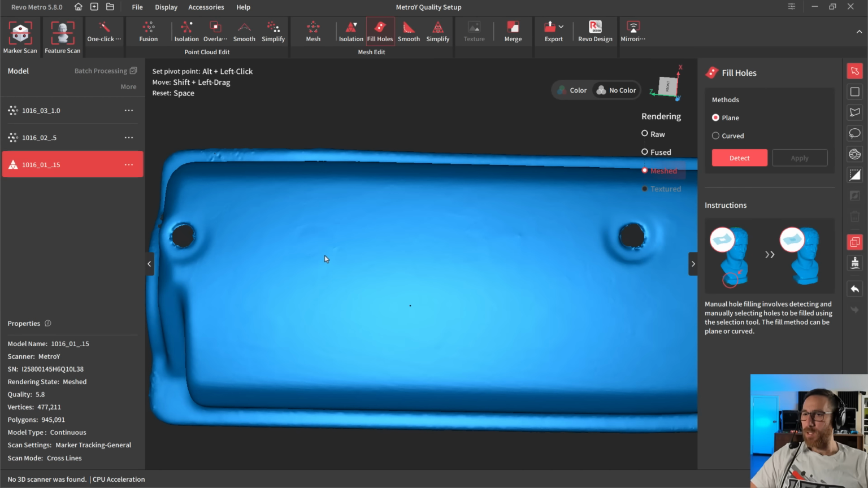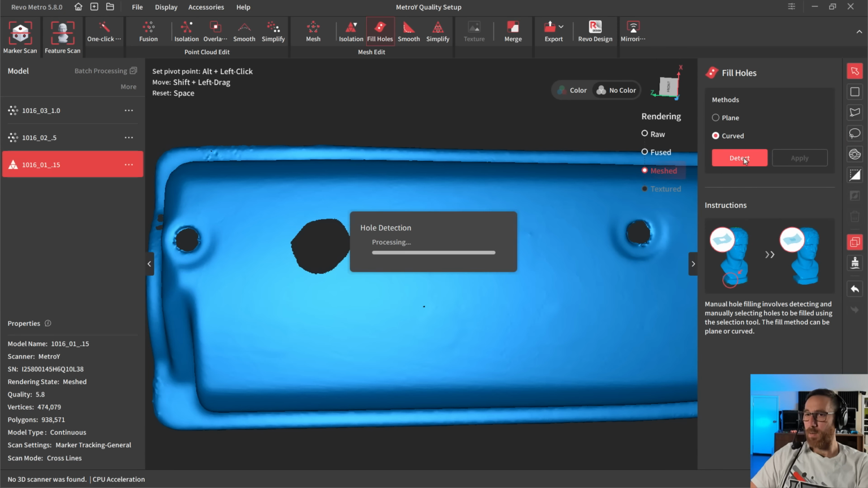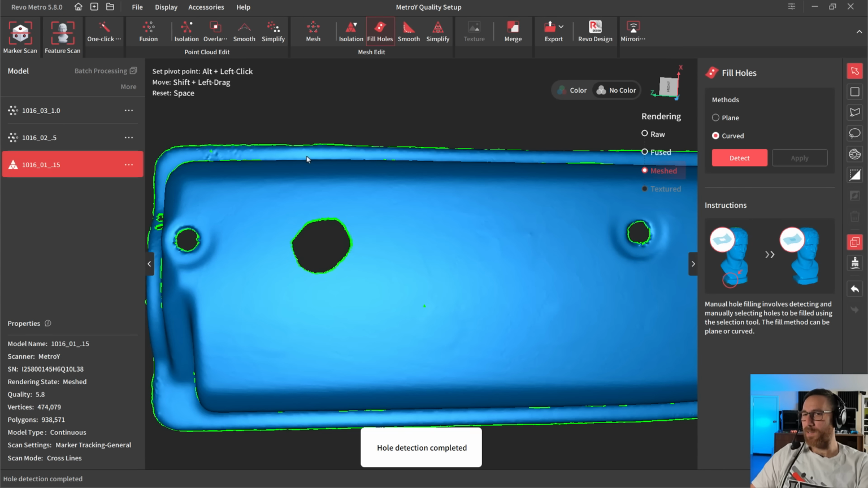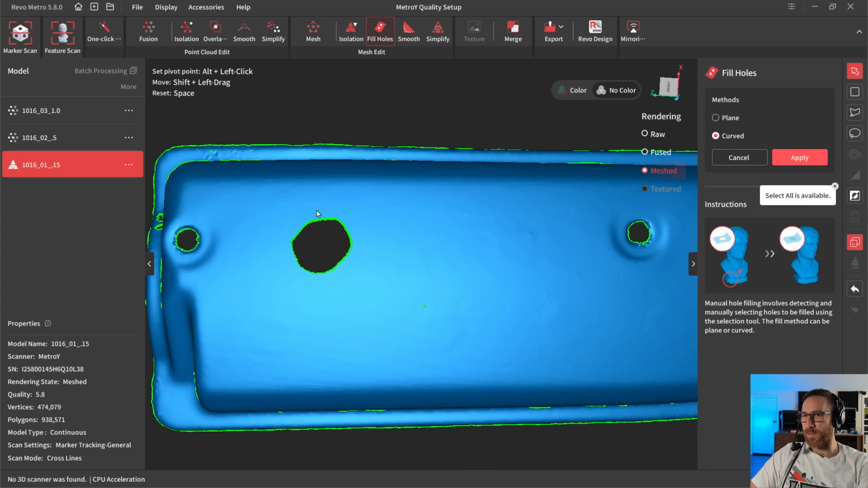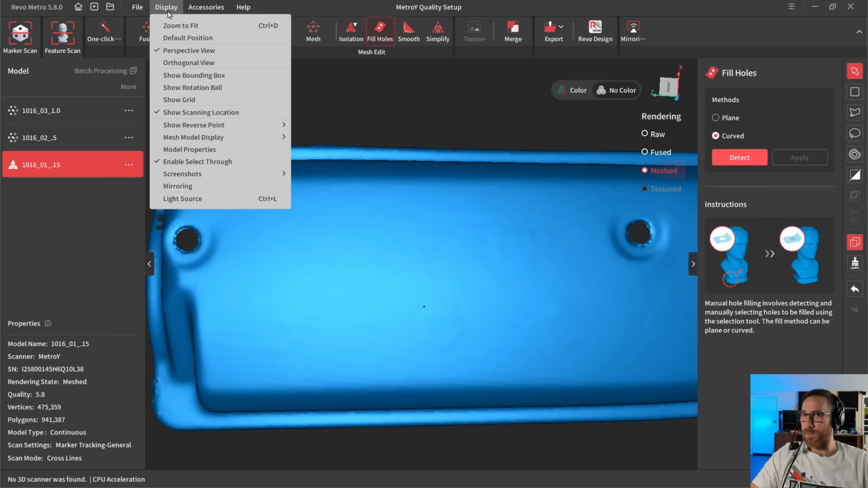But if you did use that marker removal, or if you want to clean up where these markers are, we can go into the mesh and select and hit delete or click the trash can icon, get rid of that. And then for the filling, we want to use a curved method because this part isn't completely flat. We're going to detect the holes. It's going to process this, and there are a bunch of little holes around the side. But we want to select the hole we want and select apply. Generally, I don't do select all, but if you have a part with a bunch of little holes, you can certainly do that.